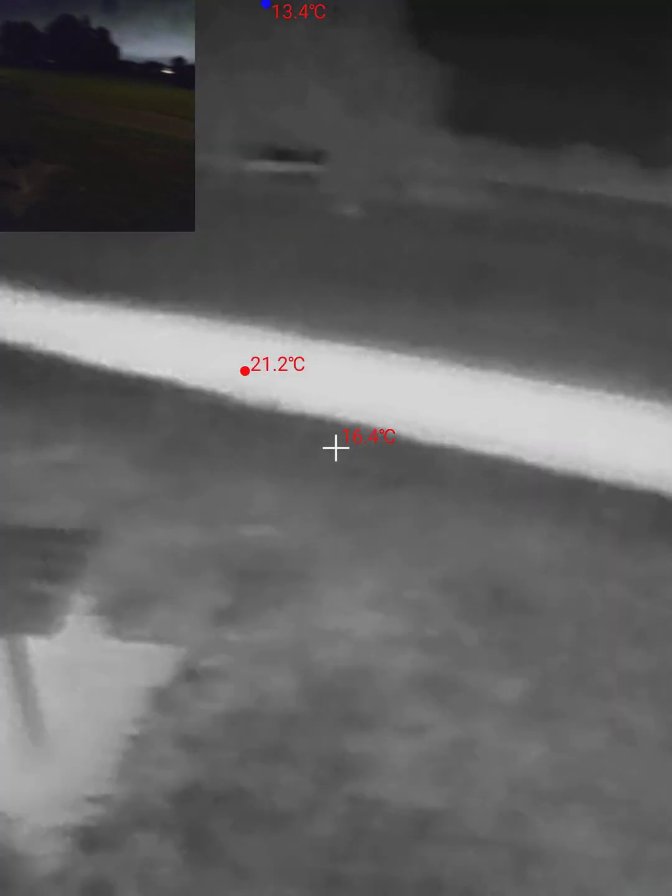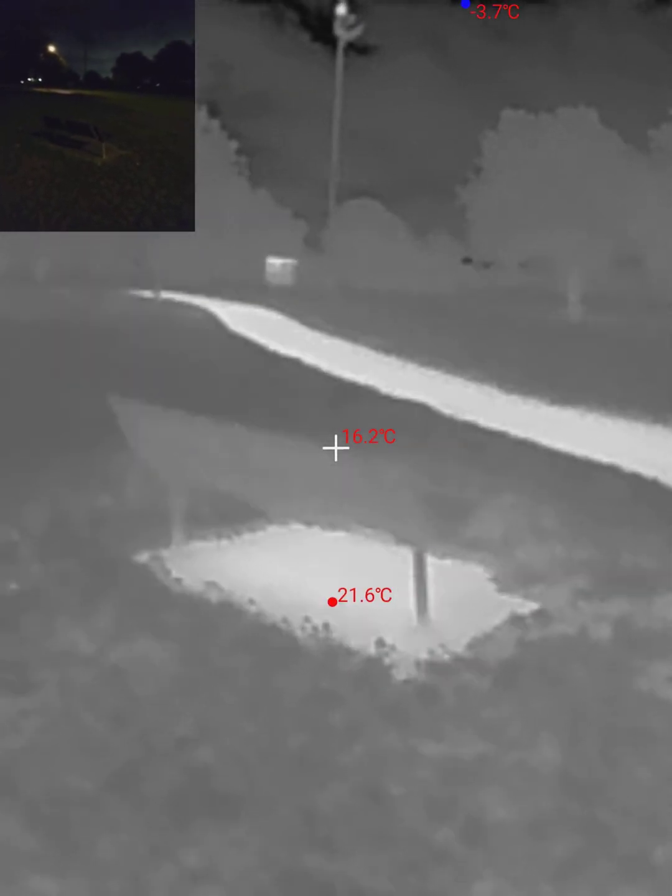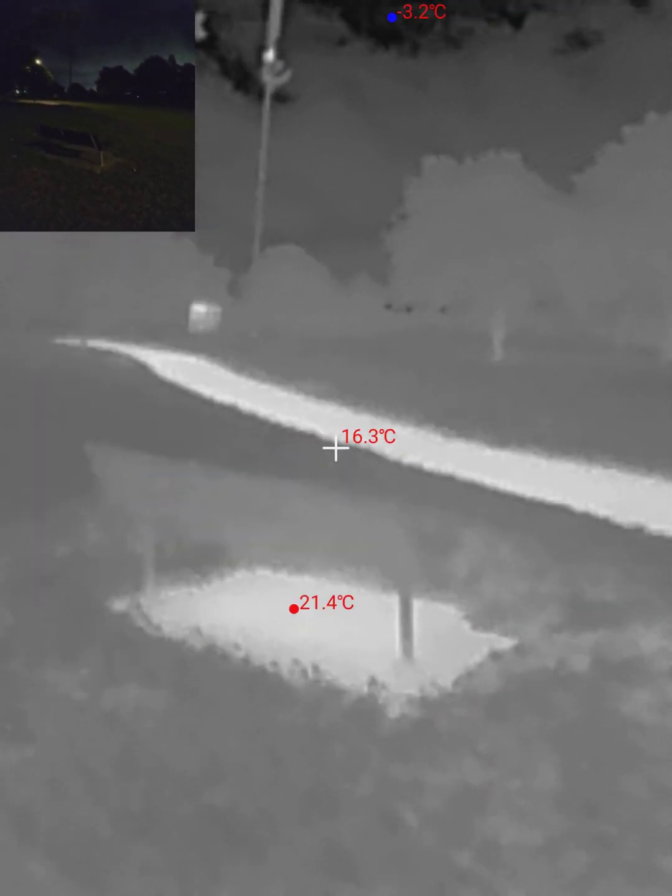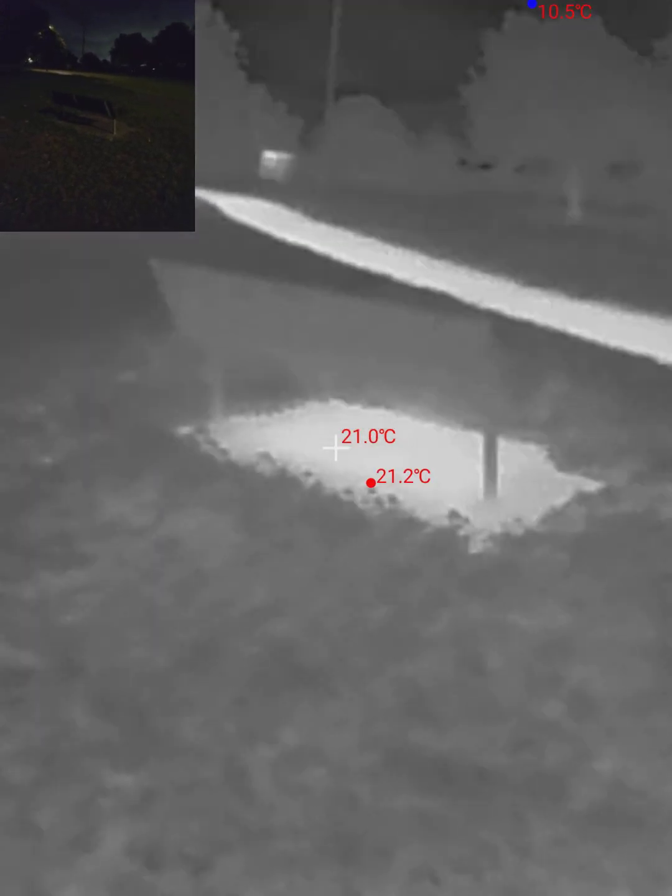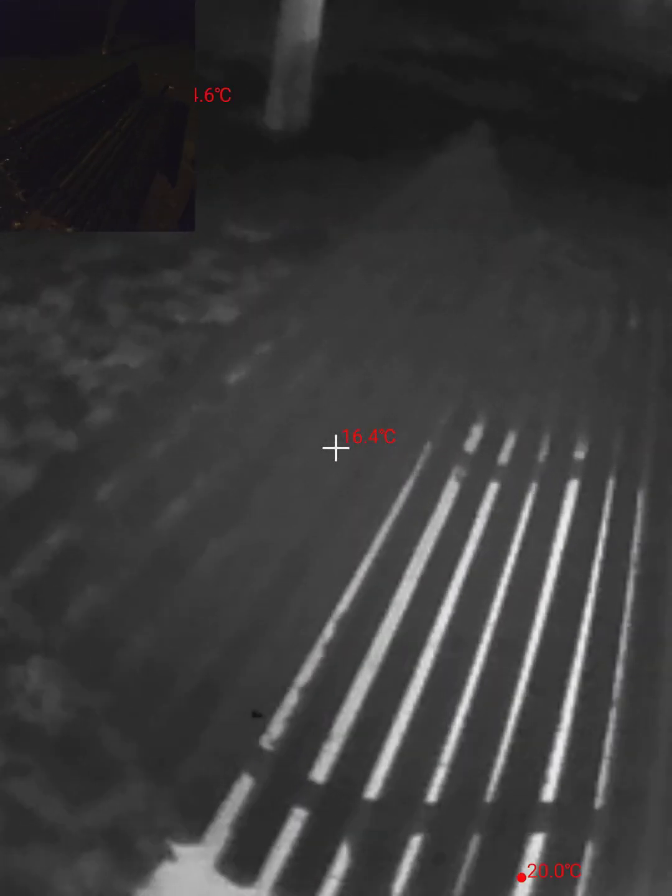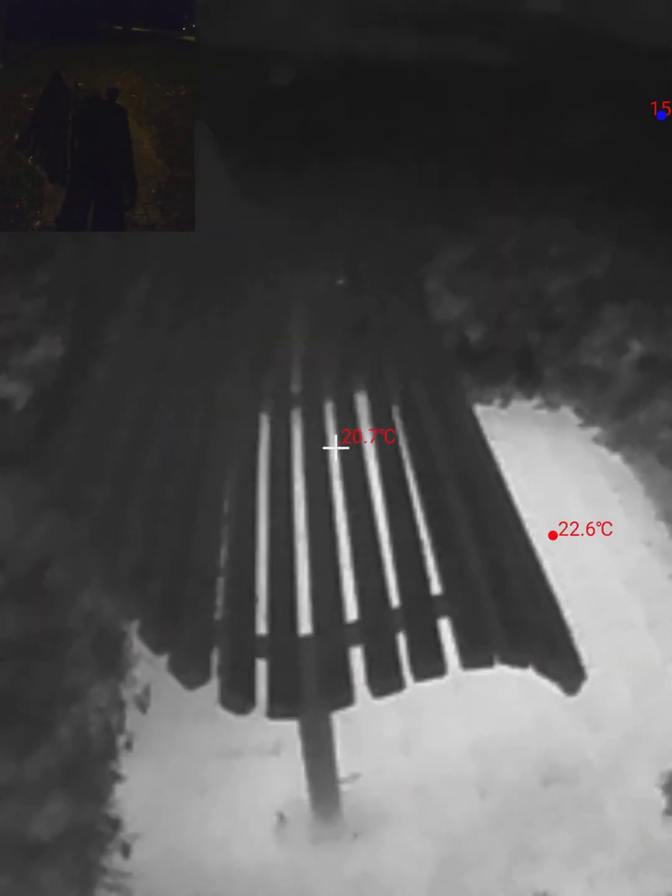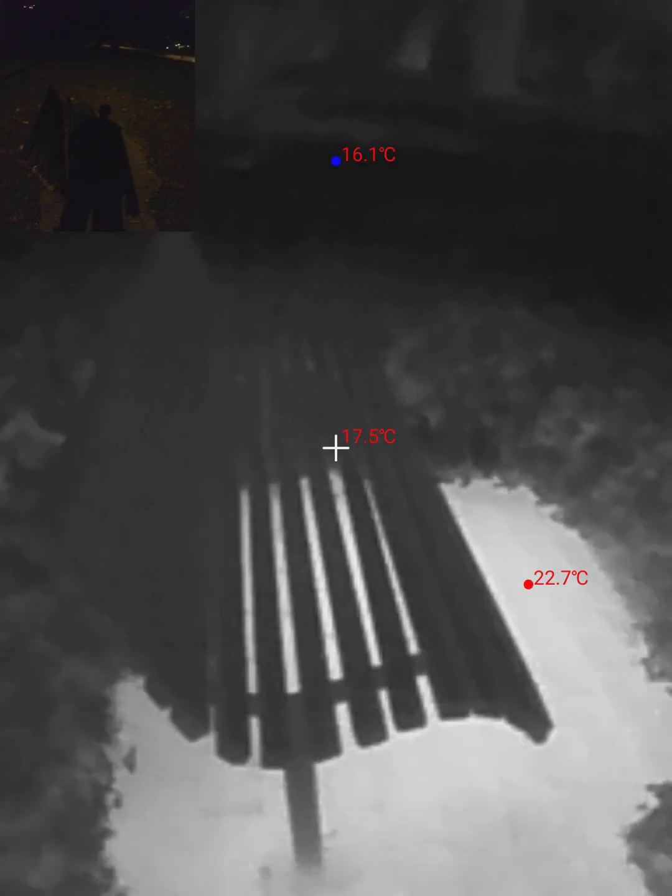It's actually really interesting. That bench blends into the background. It's hard to see when it's got grass as the background, but as soon as we put the heat of the bricks below, suddenly that's very easy to see.